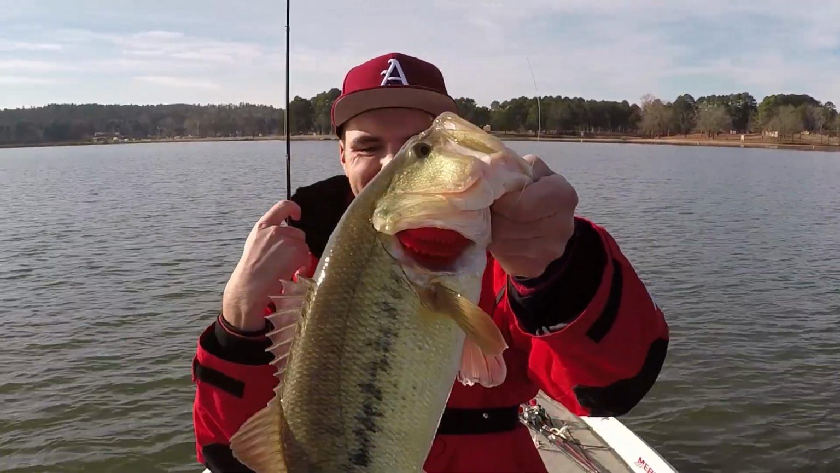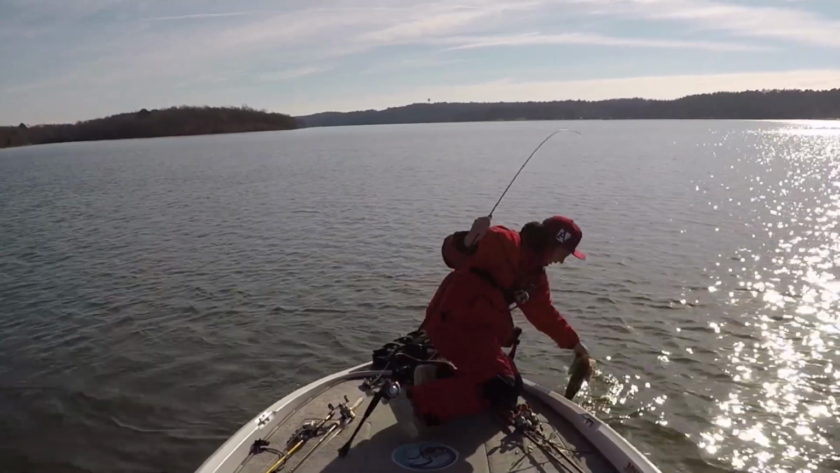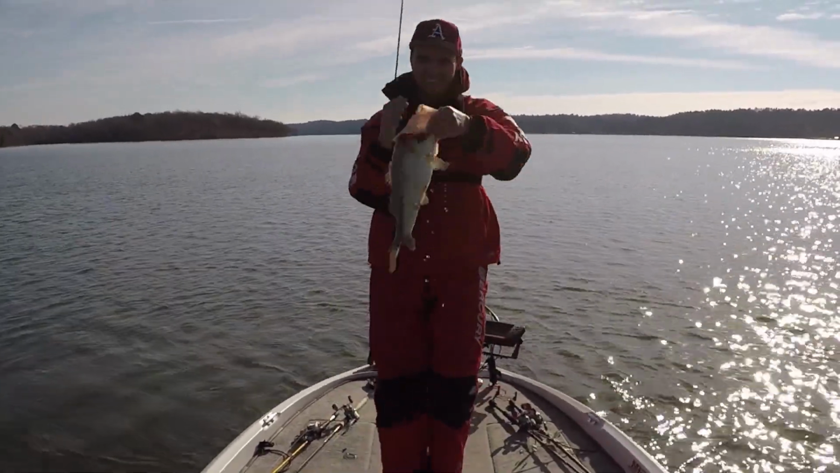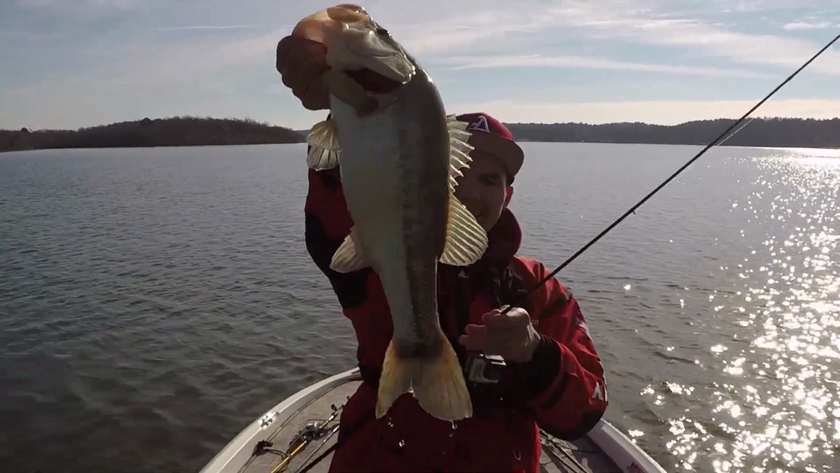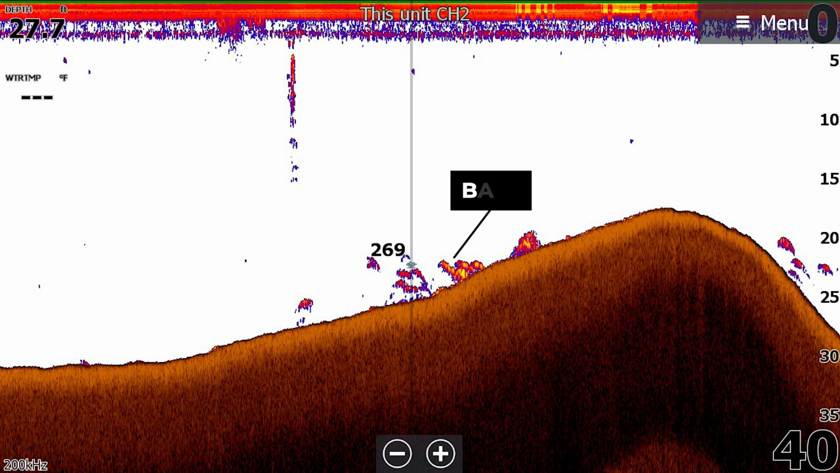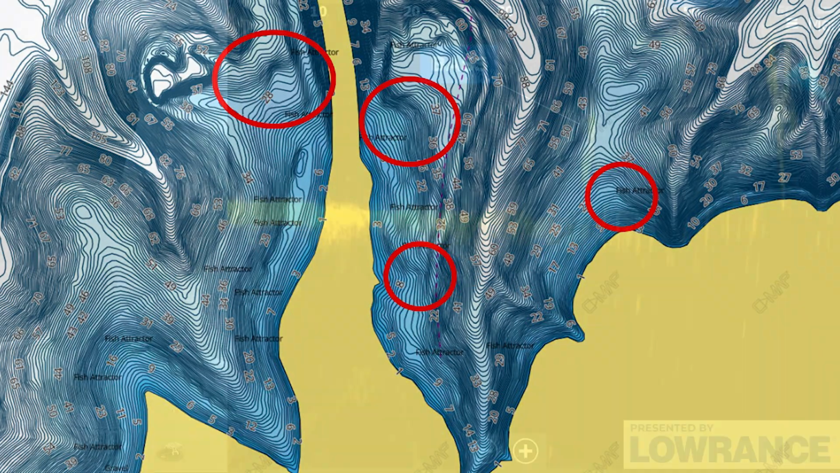Now, most of the time, you're not going to be able to catch a fish off of every single one of these rock transition areas. It's usually going to be 1 fish every 3 to 4 areas. And sometimes you can even pull up and find a big group on these areas and catch 10 to 12 fish. So it kind of depends on the day, but these areas are just being overlooked by a lot of anglers because they're not as easy to pick apart with live sonar.